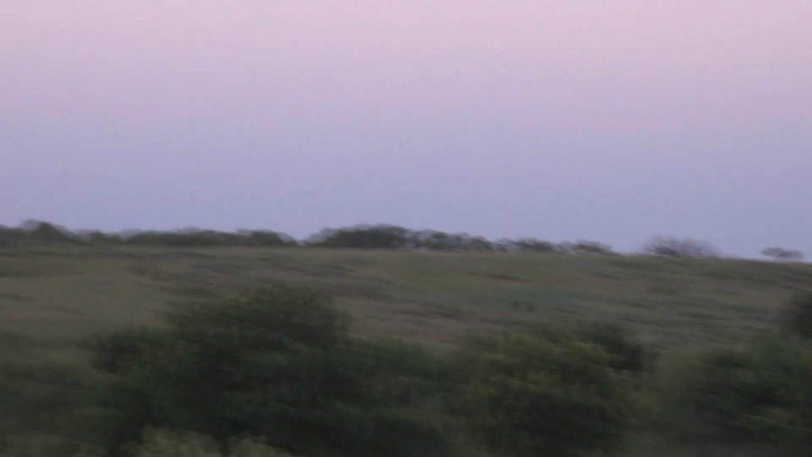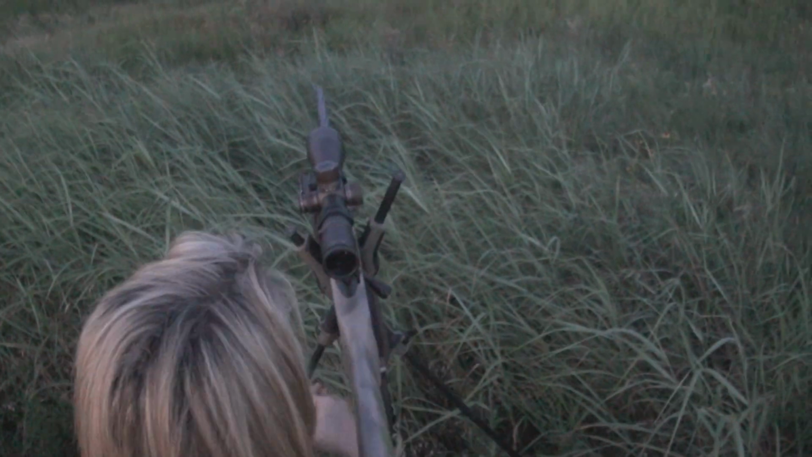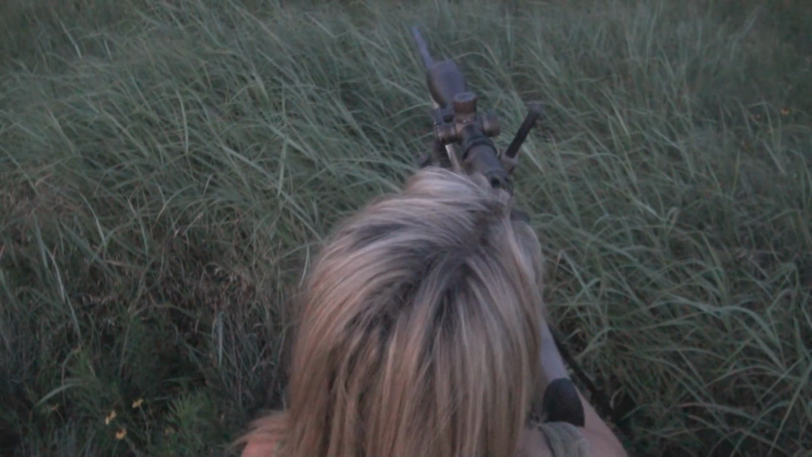One more to the left. There was plenty of hogs in there, wasn't there? Yeah. So who's going in the brush after that one you shot? Go look for it.